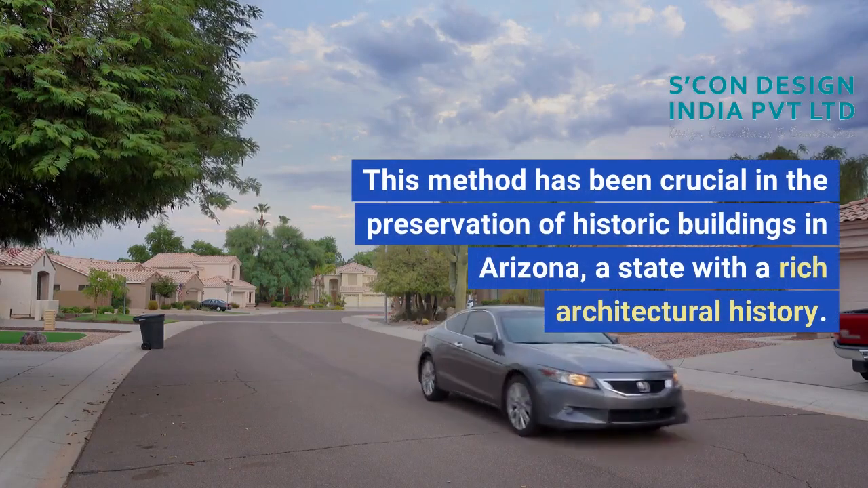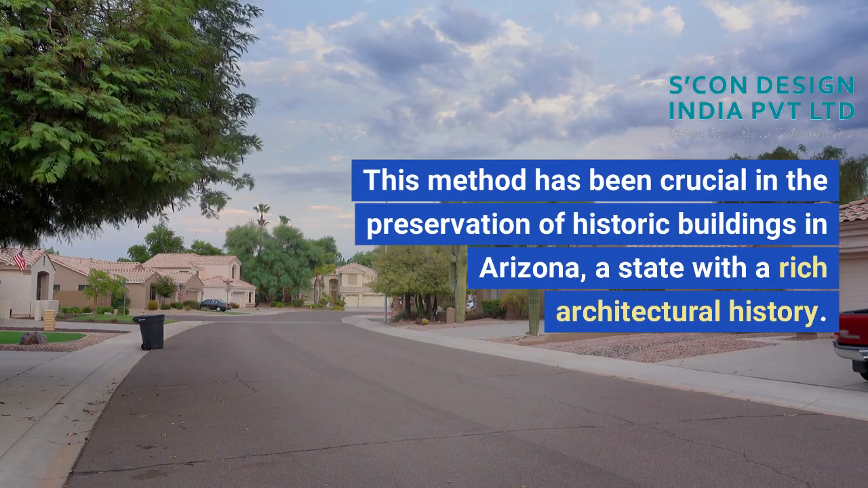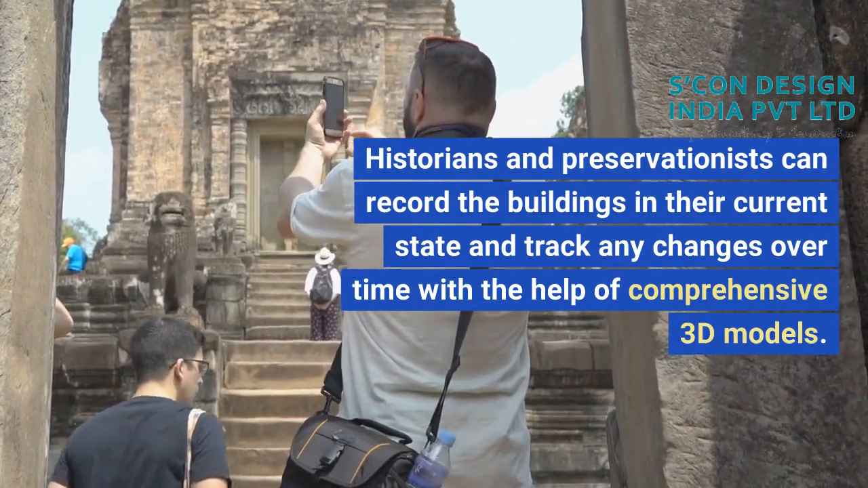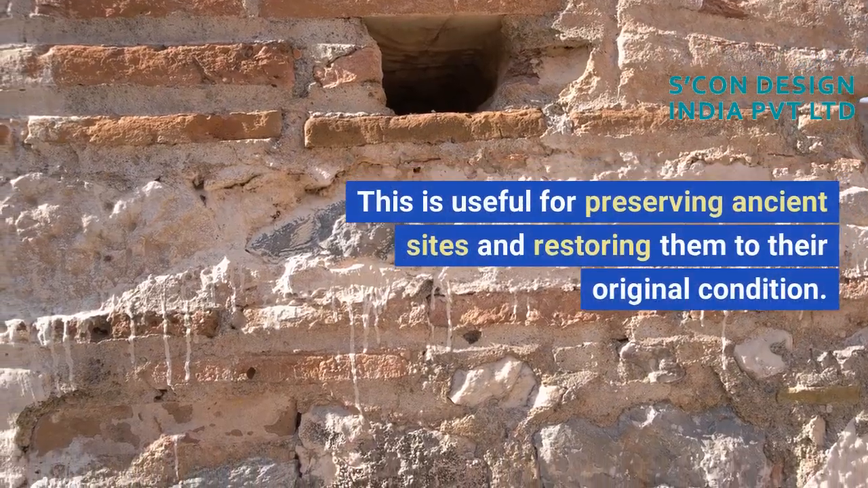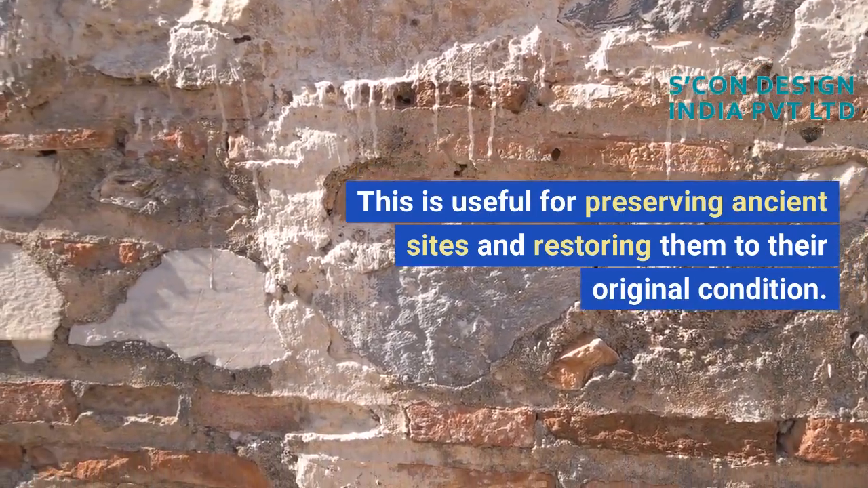This method has been crucial in the preservation of historic buildings in Arizona, a state with a rich architectural history. Historians and preservationists can record the buildings in their current state and track any changes over time with the help of comprehensive 3D models. This is useful for preserving ancient sites and restoring them to their original condition.